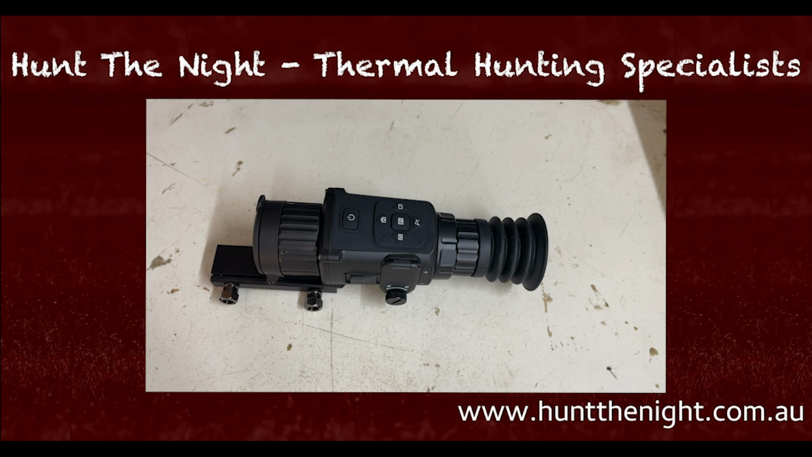So there it is, guys. There are my thoughts on the Thunder. Great little scope for its money. But just don't expect it to be the scope that's going to get you out to 300-400 meters. But apart from that,